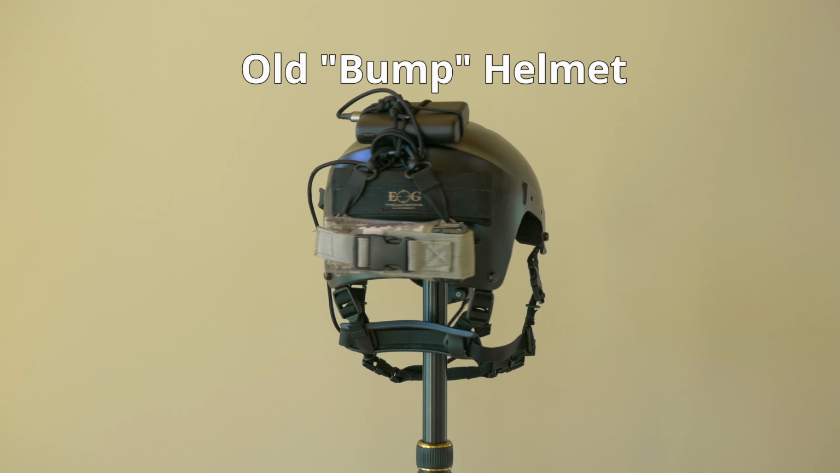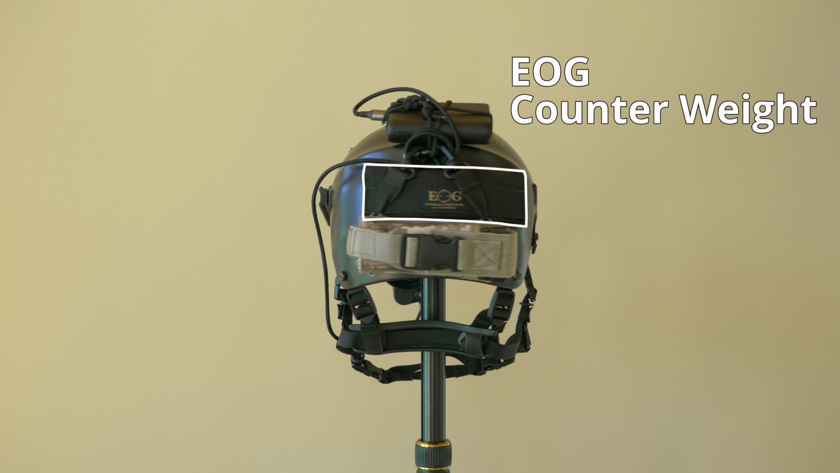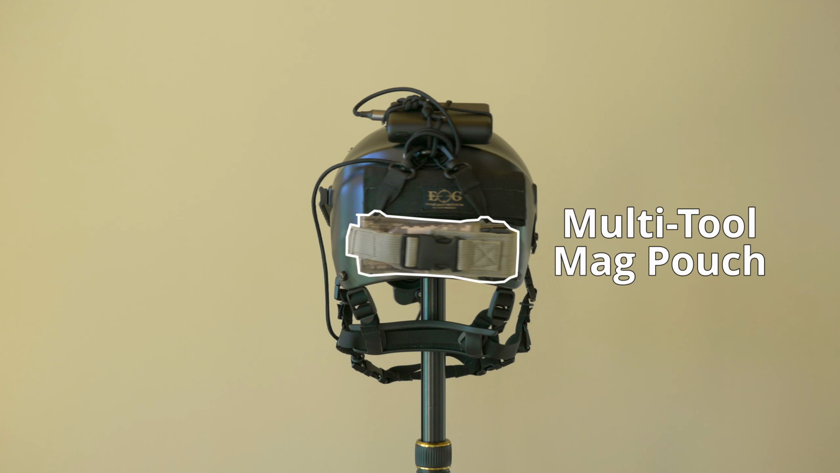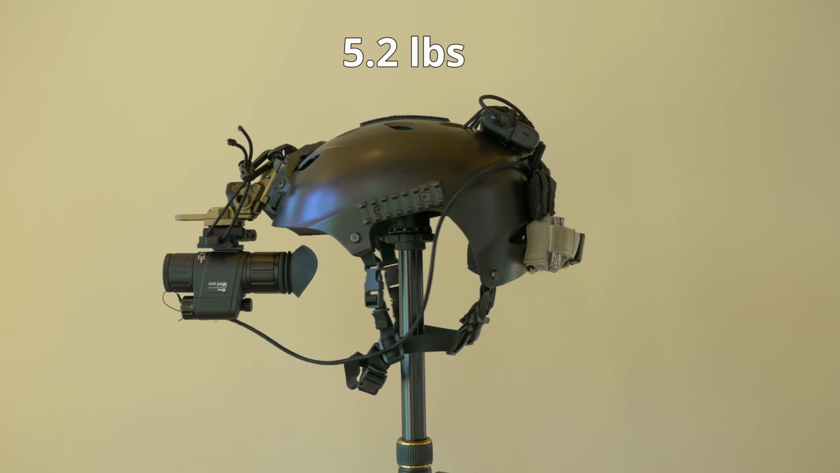On the back of the helmet is an Anker PowerCore 10,000 mAh battery, which should be good for about 18 hours. And underneath that is an EOG Counter Weight, because there's a lot of heavy stuff hanging off the front of your noggin and you want it to balance out. And underneath that is a multi-tool in an old pistol mag pouch, and that's just to add more weight. And who doesn't like having a multi-tool? It all comes in around 5.2 pounds.